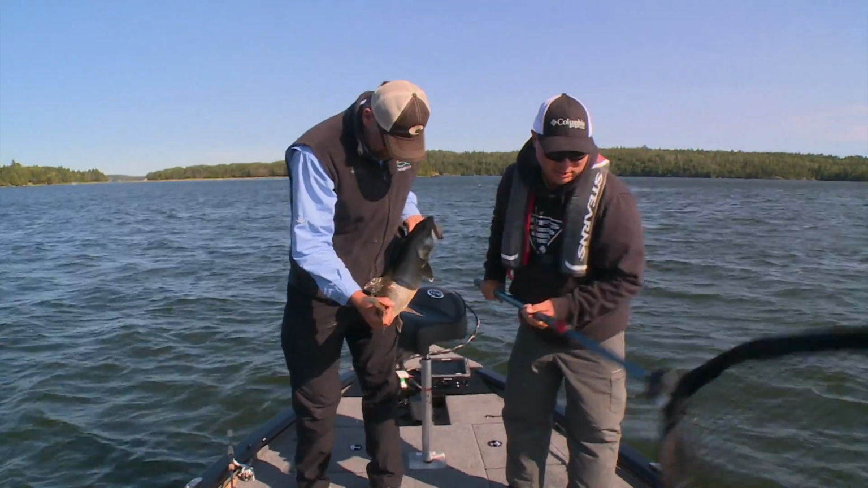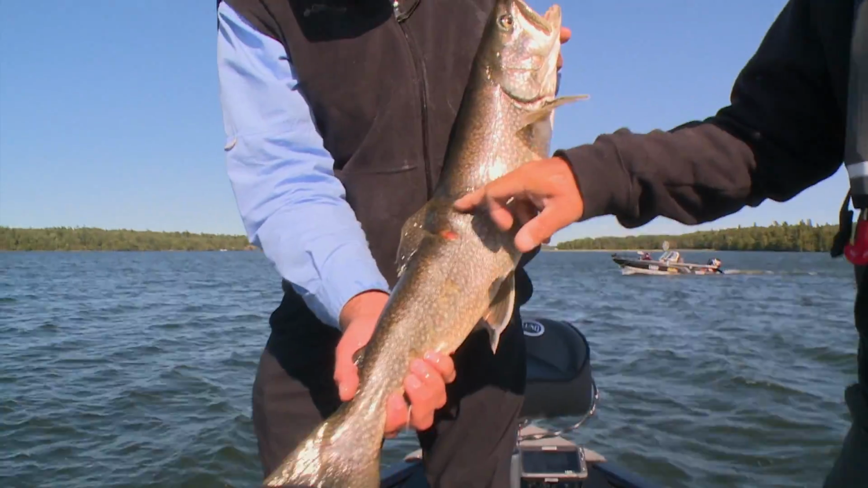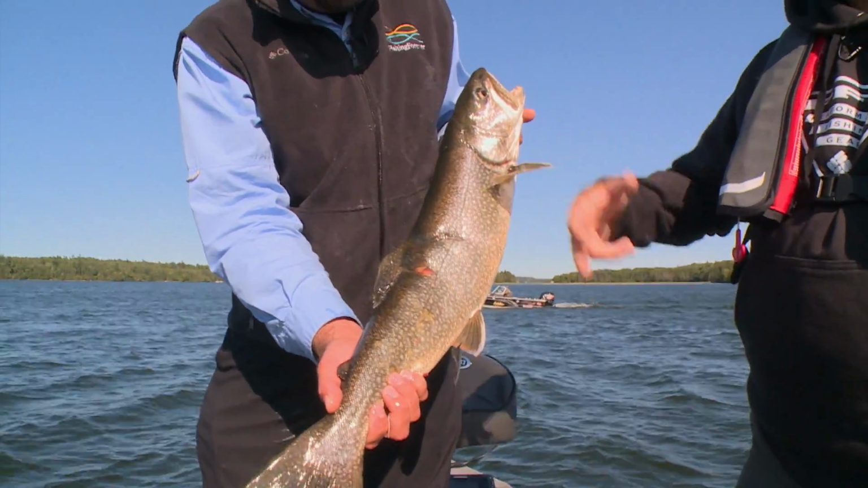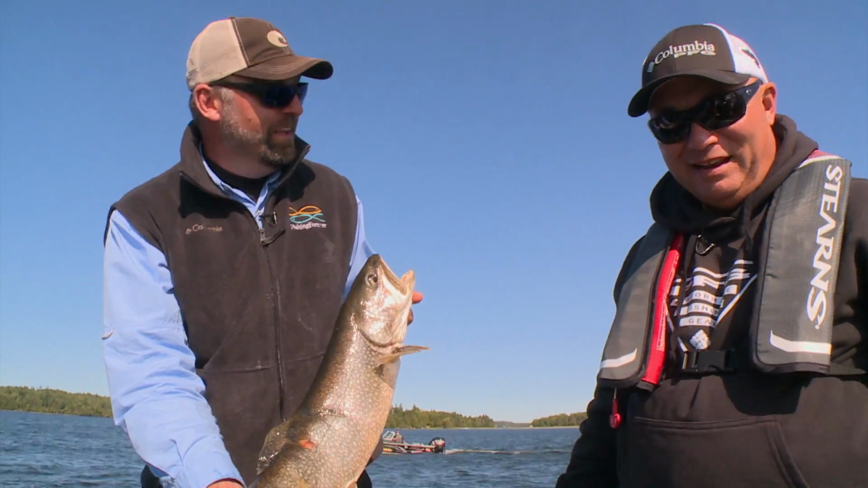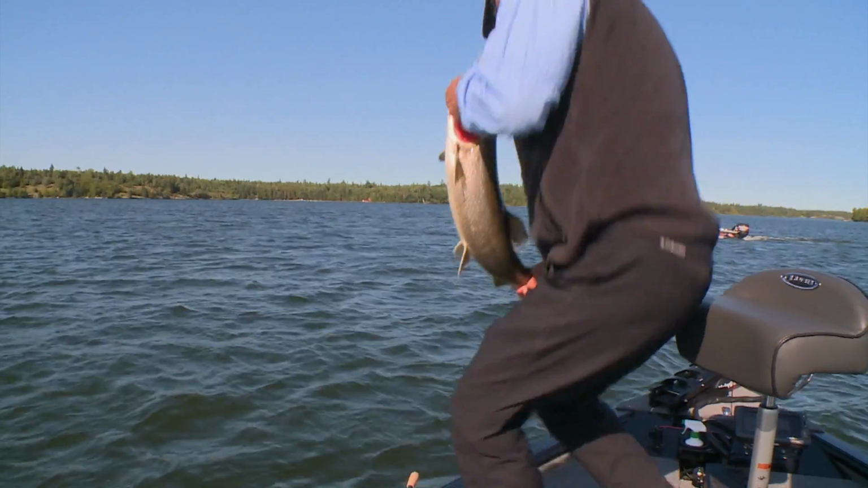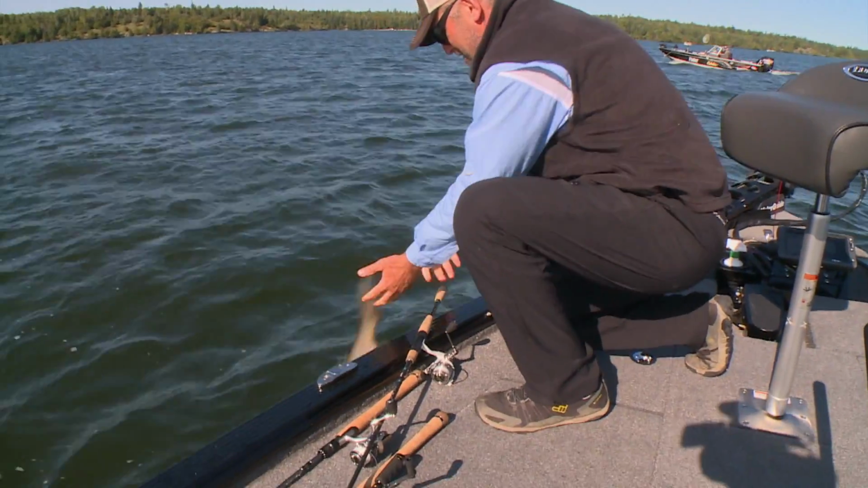Nice. Got something going. I don't know if that's a scar from the muskie from young. I don't know, something. Maybe a bigger lake trout. All right. Well, gonna release it? Absolutely. Nice. Gary Collins, lake trout master.